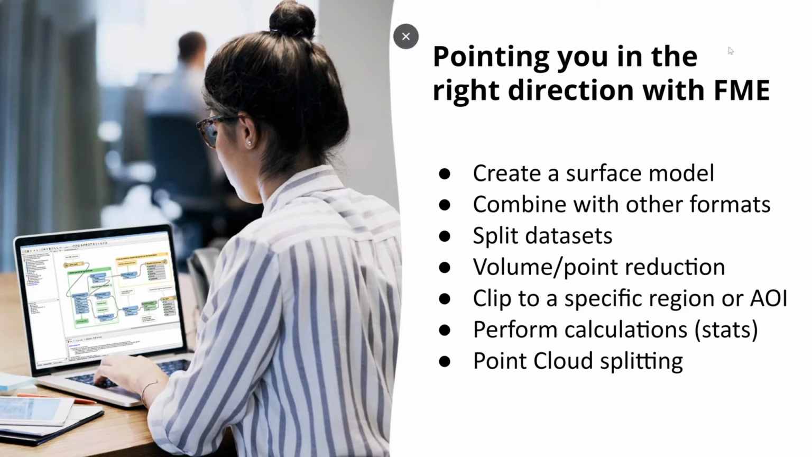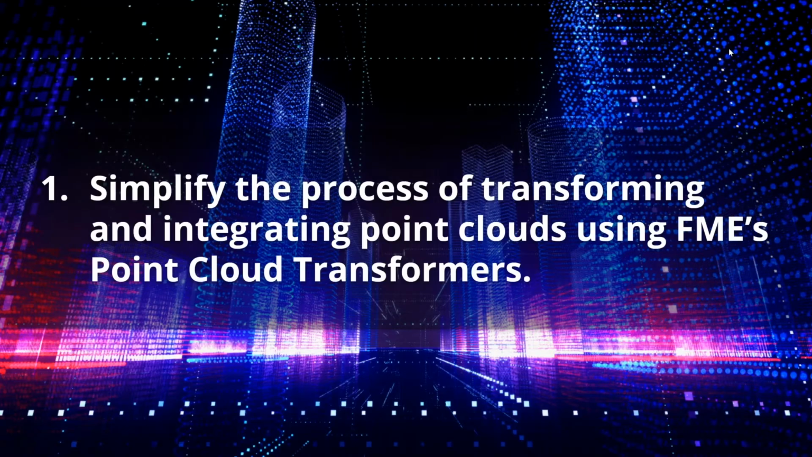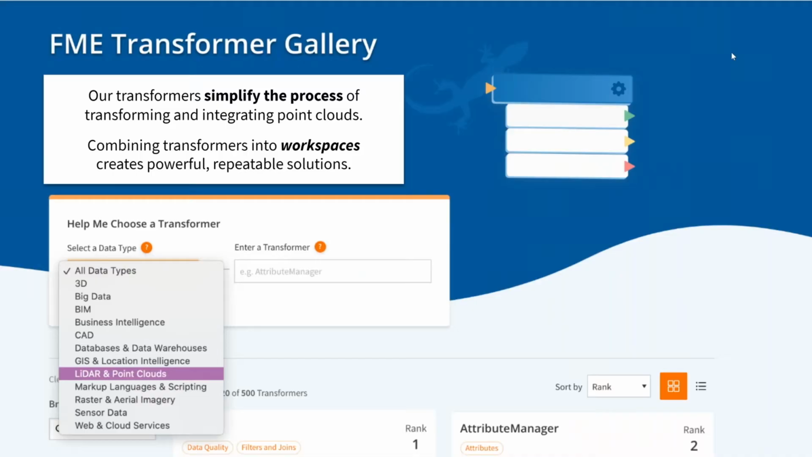So the first step in improving your LiDAR workflows is to simplify the process of transforming and integrating point clouds using FME's point cloud transformers. We have about 24 or 25 point cloud transformers, not including the ones on the FME Hub. As you can see, this attribute manager has a rank of 2, and we did try to choose the most popularly ranked point cloud transformers to showcase. We have a link to our FME transformer gallery, which I think we can link out now. If you filter by LiDAR and point clouds, you should see the full set there.